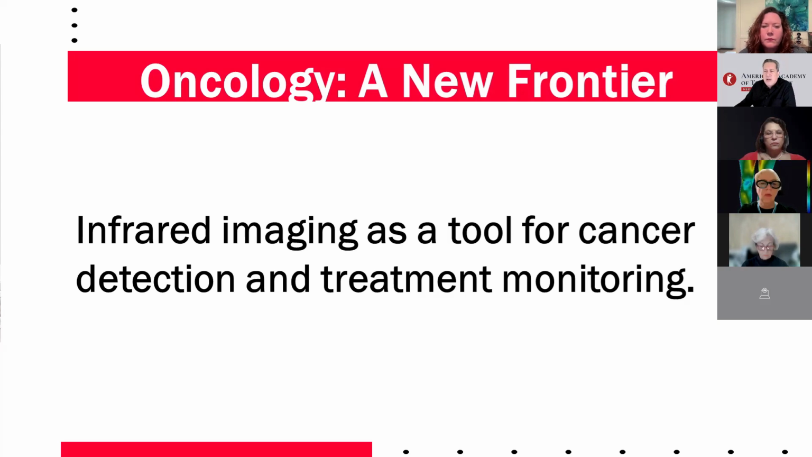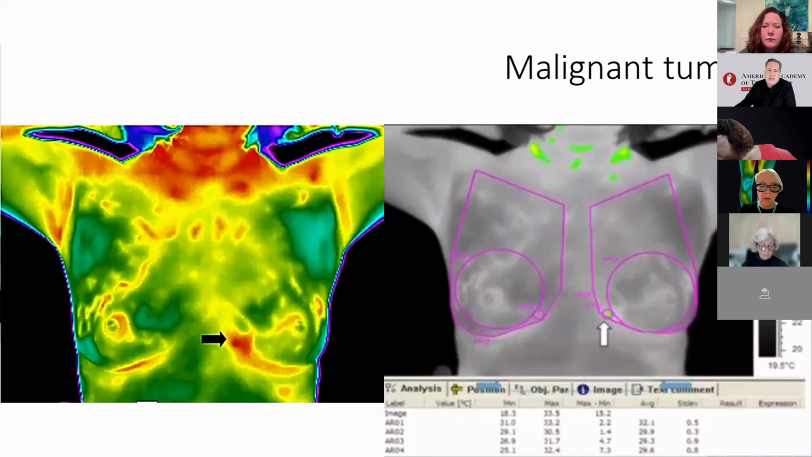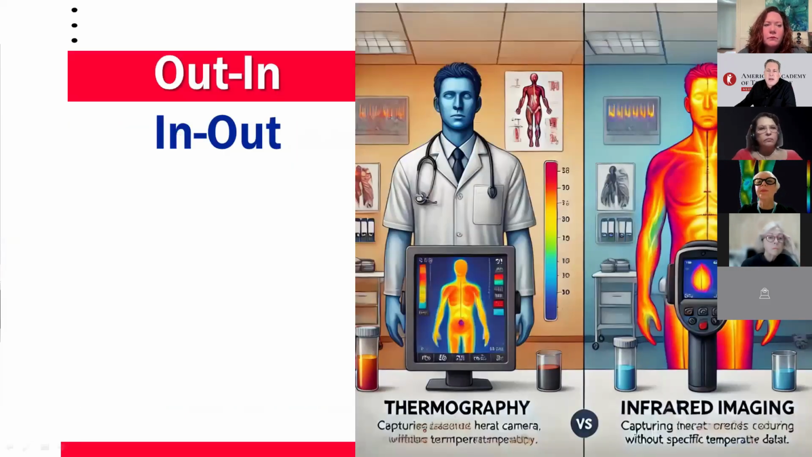This offers another layer of insight for personalized cancer treatments. Many out-in thermography studies are conducted this way today. Thermal images are collected, the data is analyzed in tables, and using quantitative criteria, a result and diagnostic conclusion are generated. Numerous breast studies have been conducted following this exact process.